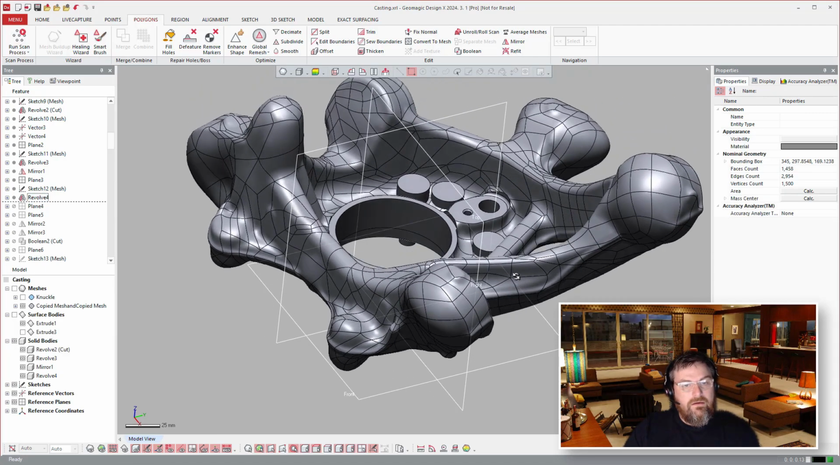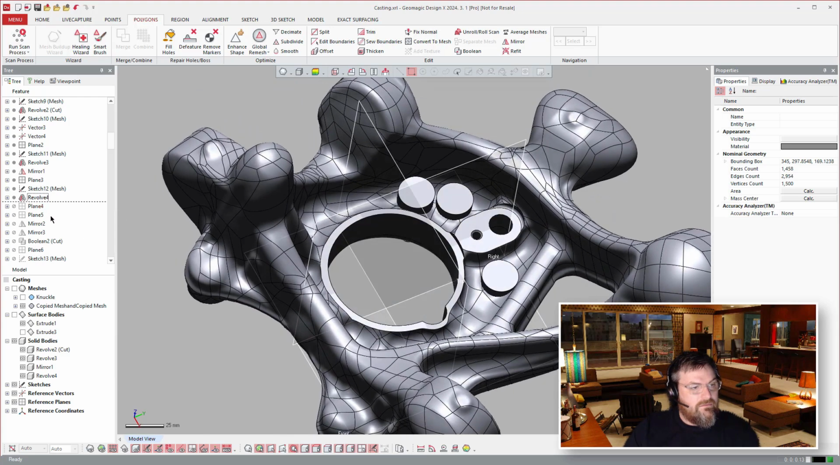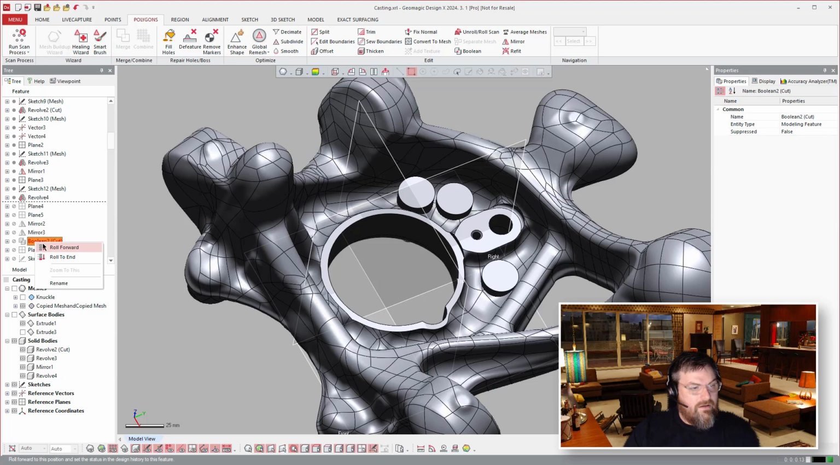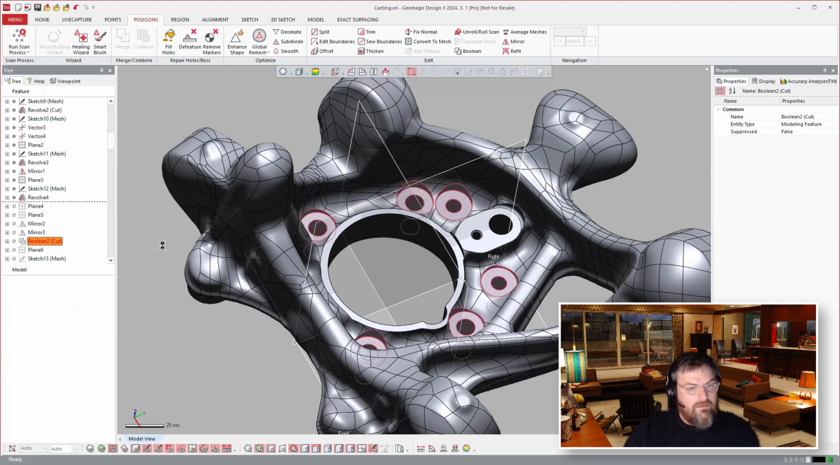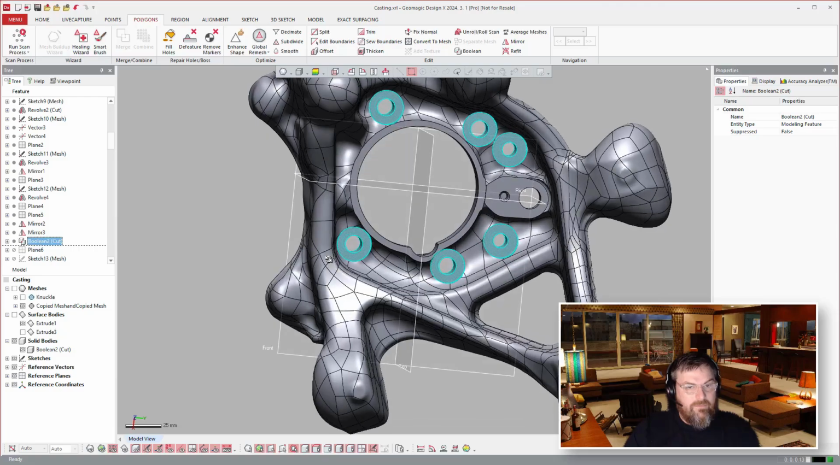And you'll see here that we go ahead and cut all those guys. They're going to revolve them and then mirror them across. And then boolean them away all at once there.